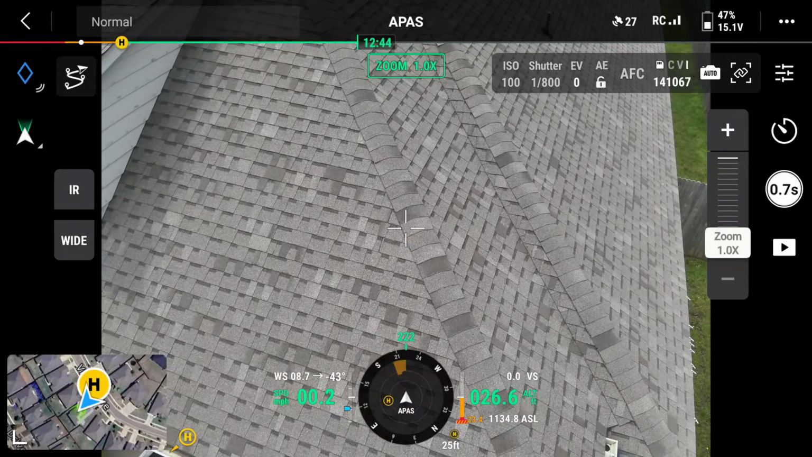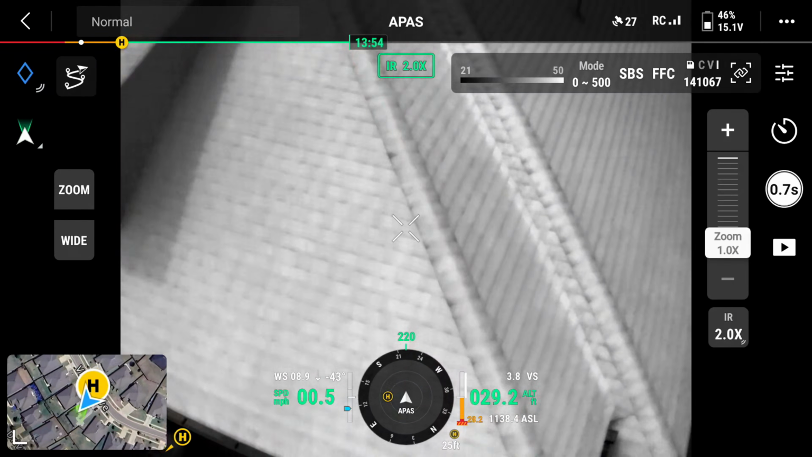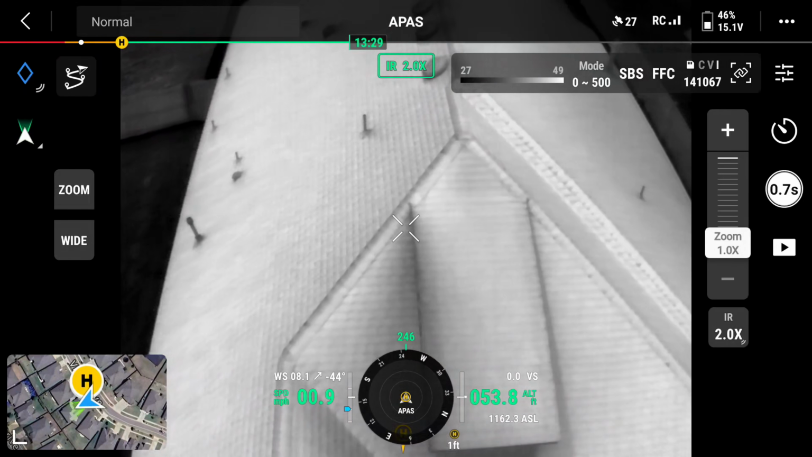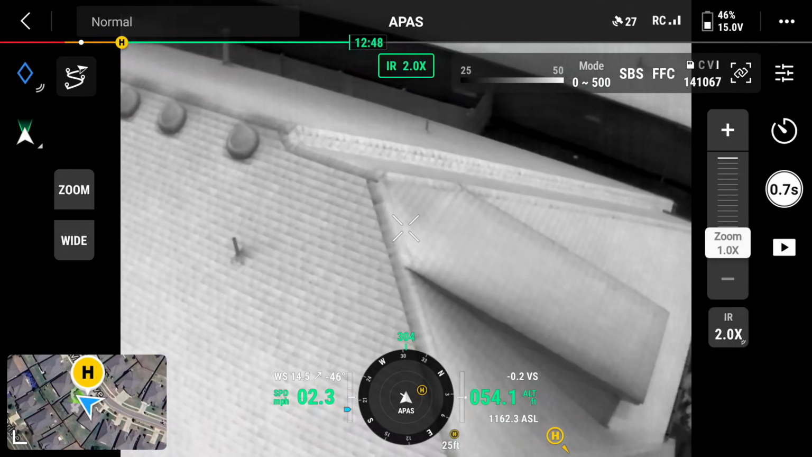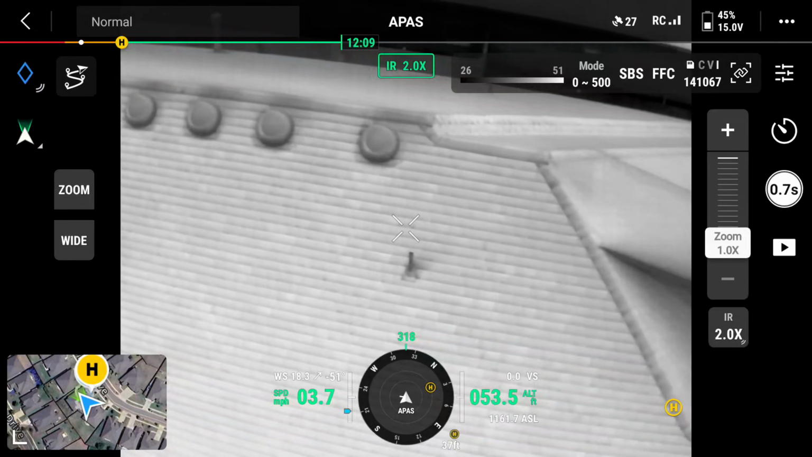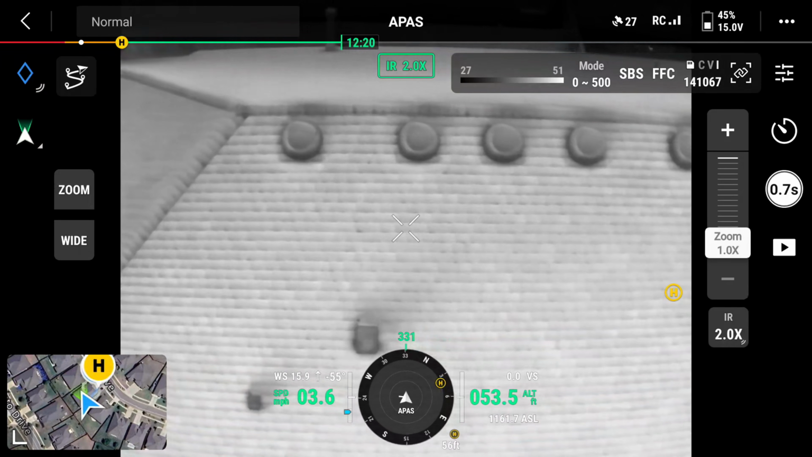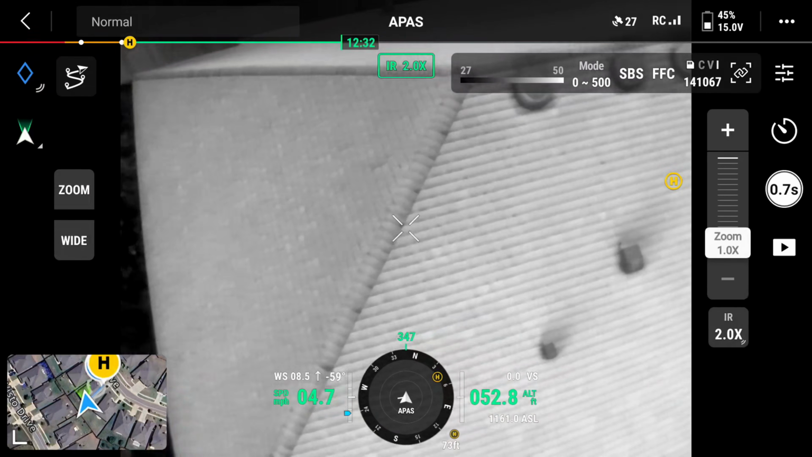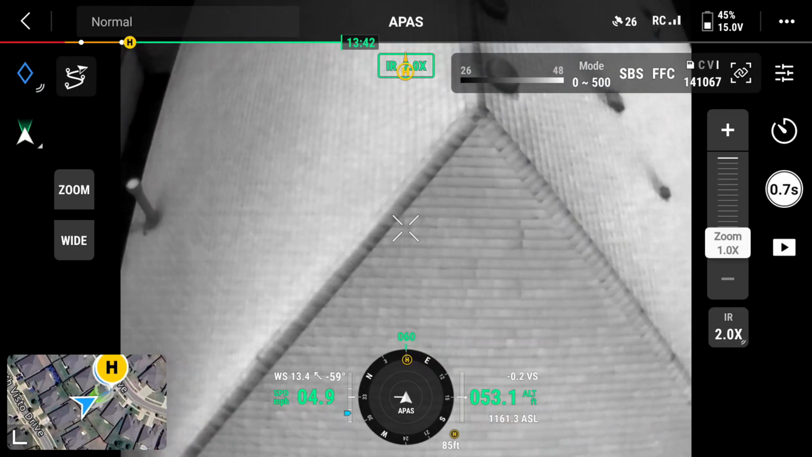So now I'll switch over to infrared. All you're gonna do is click right here. Now you can see the infrared profile of the house itself. So it's a newer house, so I don't really have any issues with this. But if you do have any sort of heat loss or insulation issues, this will help you identify it. Really, really phenomenal. This is really, really useful for the commercial side.